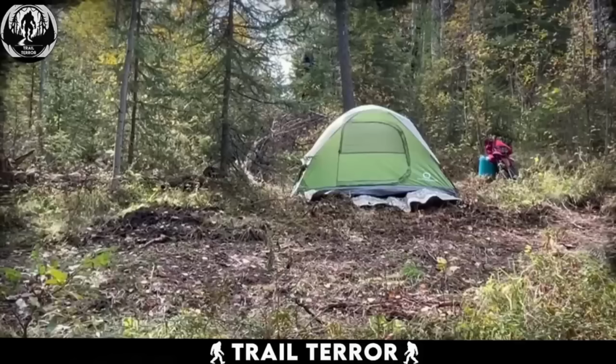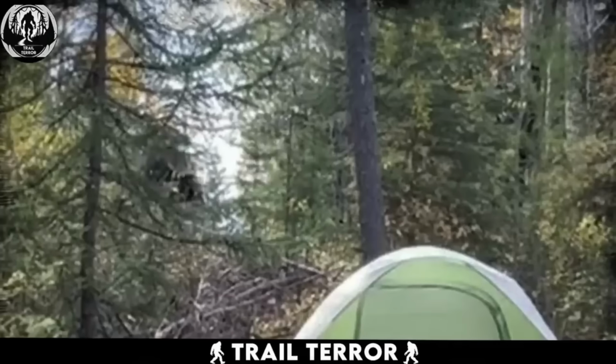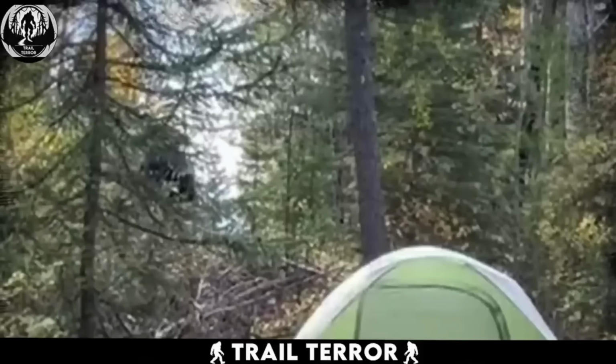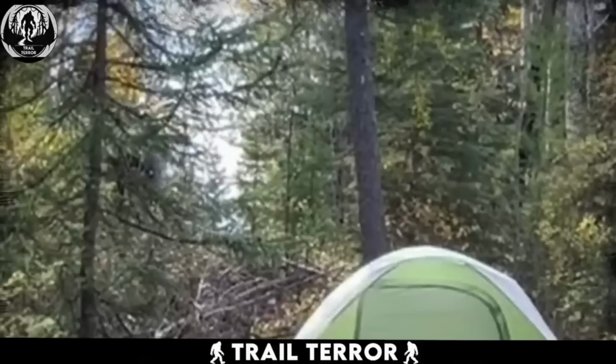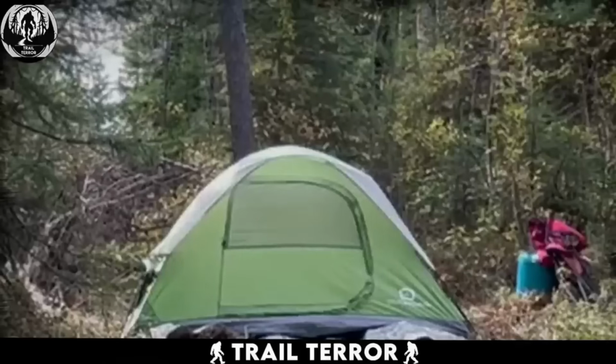When compared to nearby trees, it appears to be a figure standing between 10 to 13 feet tall. One can only hope that its presence was driven by curiosity, and it didn't intend any harm to the campers.